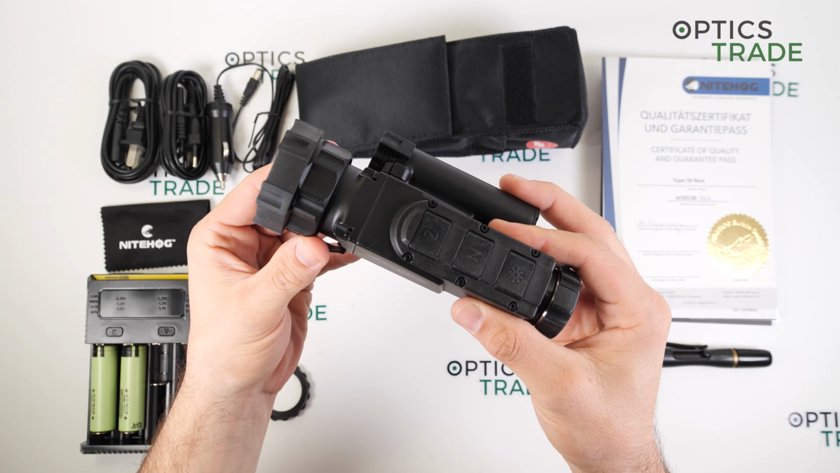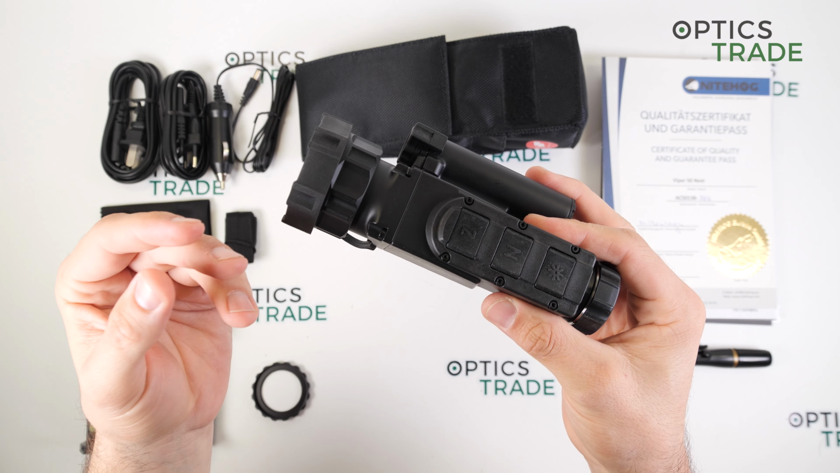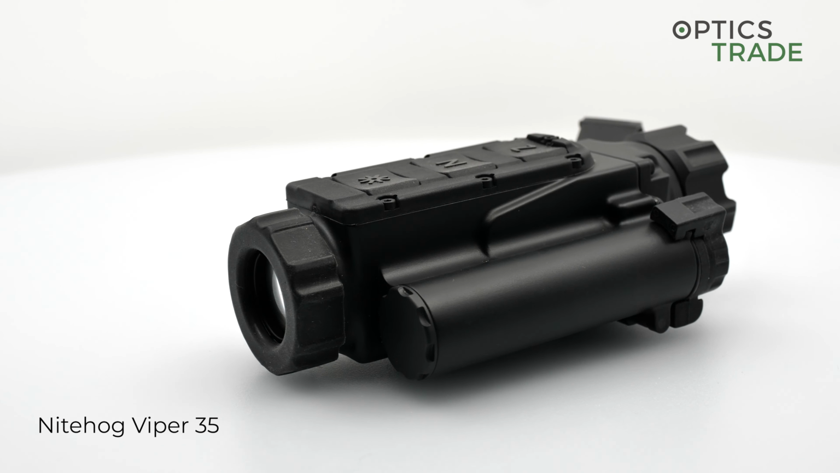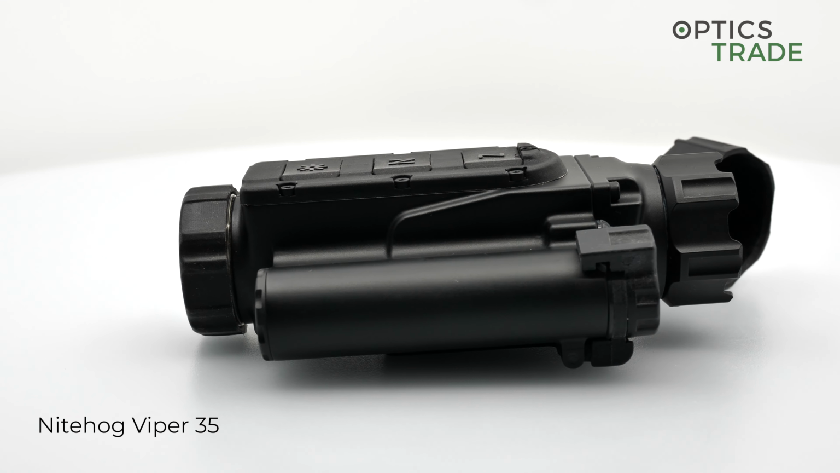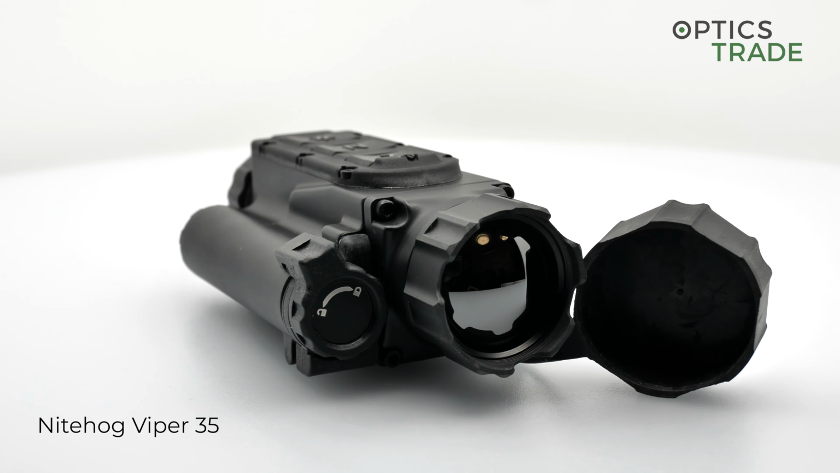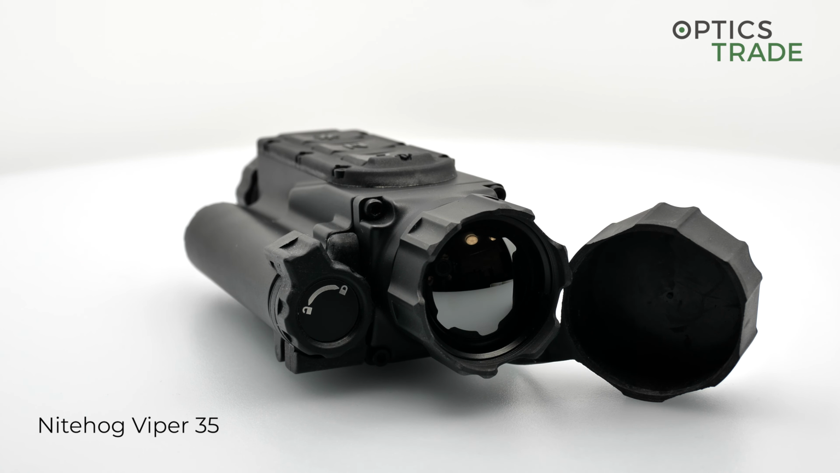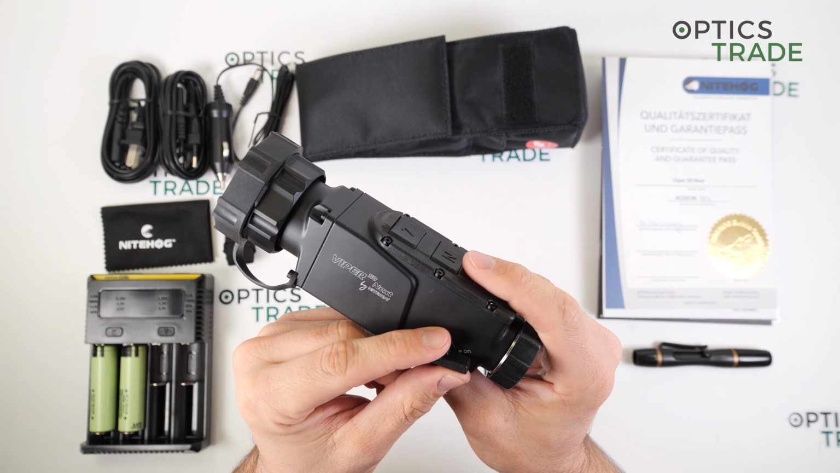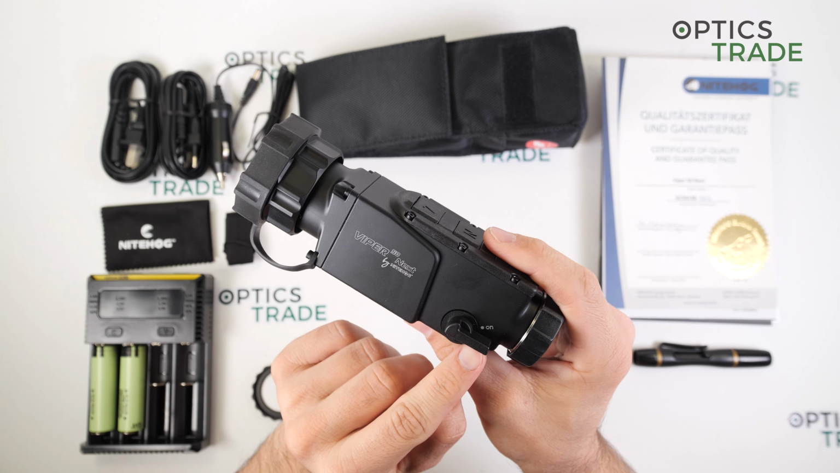The predecessor of this clip-on device was the first generation of the Viper, which came with a 35mm lens. And what is also different to the Viper is that the 50 Next comes with the off and on switch on the side.